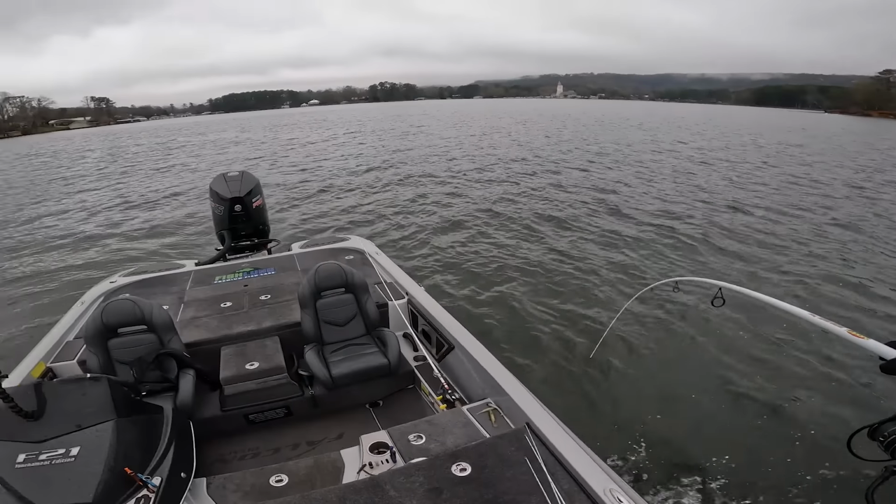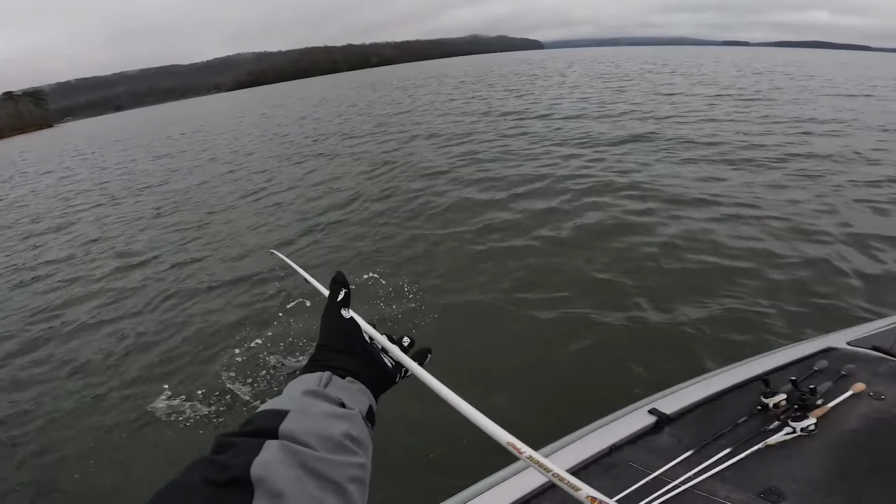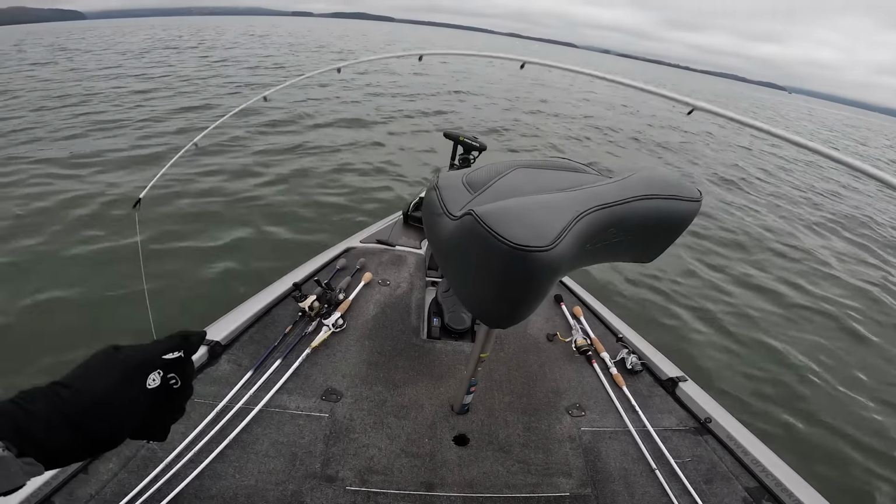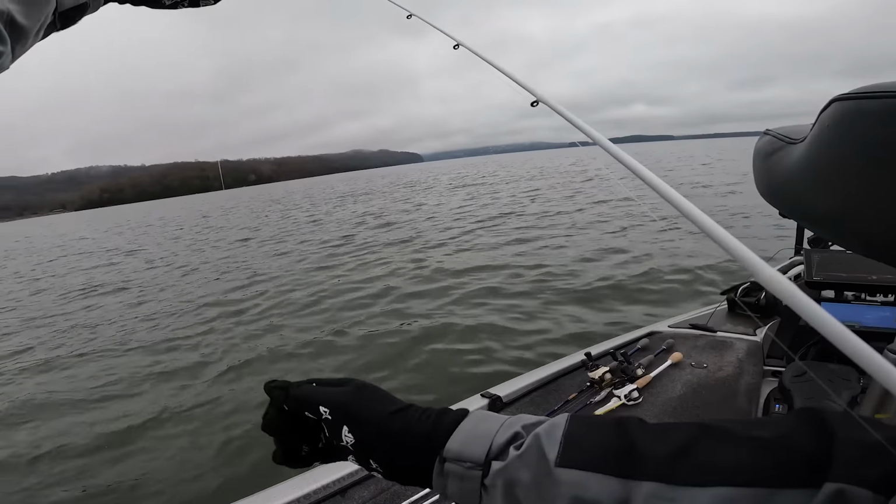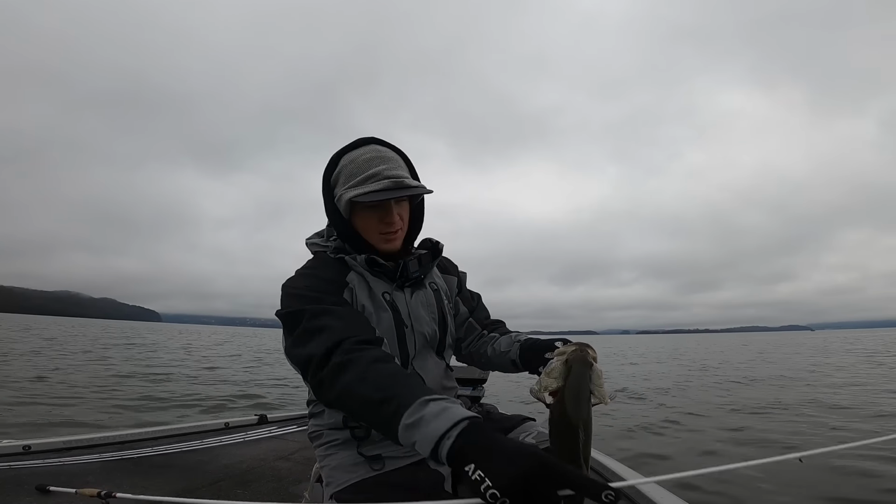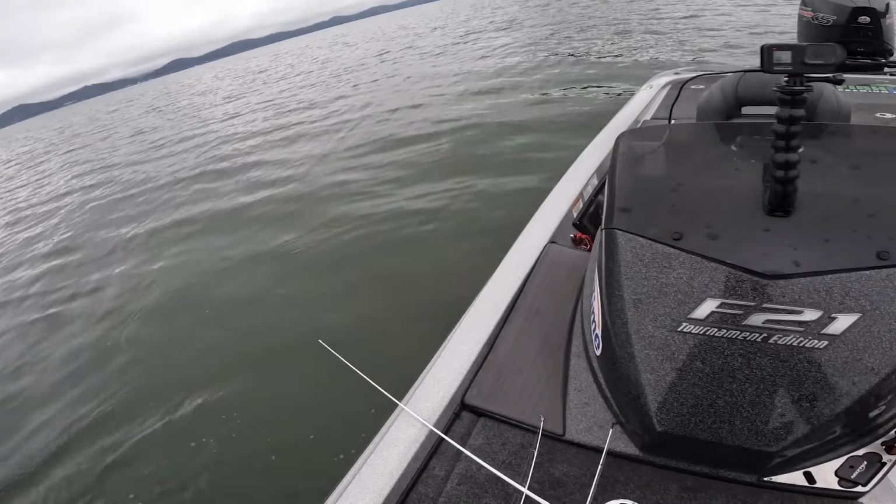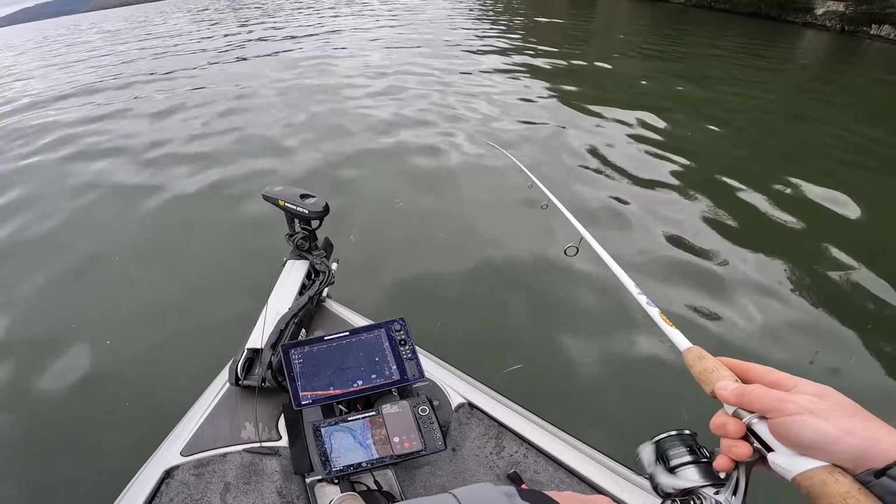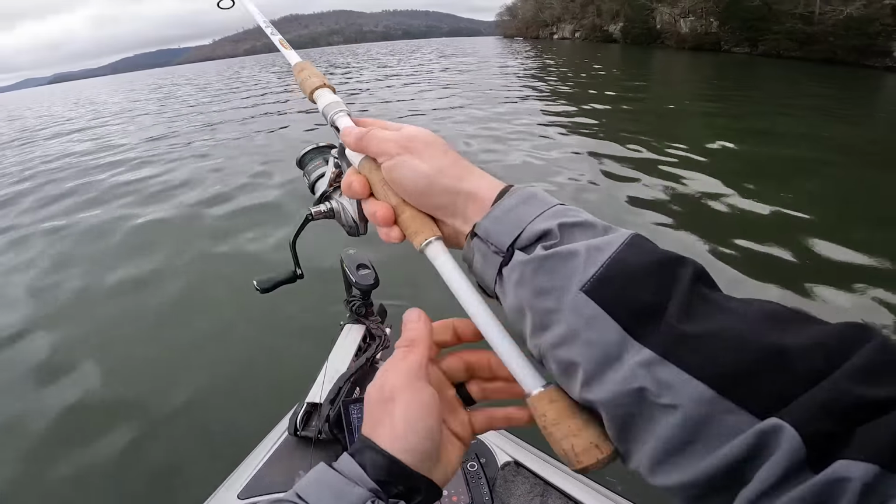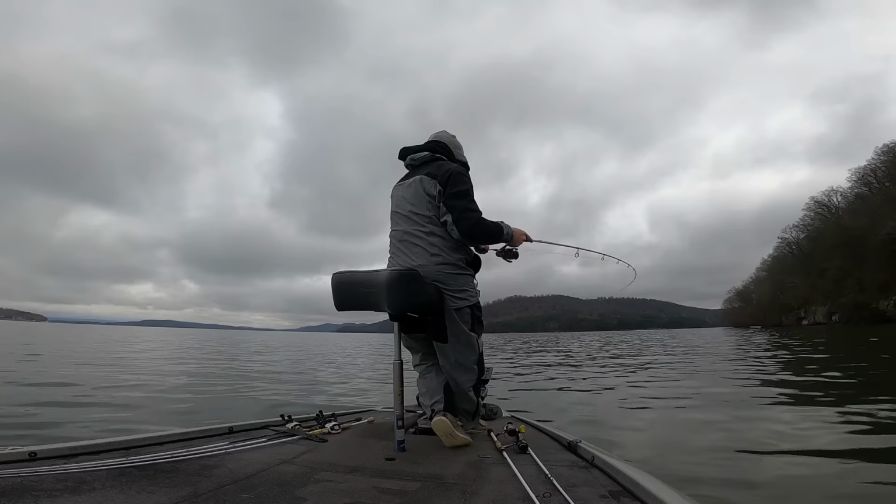There we go. Finally. Solid one. He's just roaming out by himself. Guys, it is cold. That was fun. He did it dang near right at the boat. Gotta be bass. Here we go. Got him.